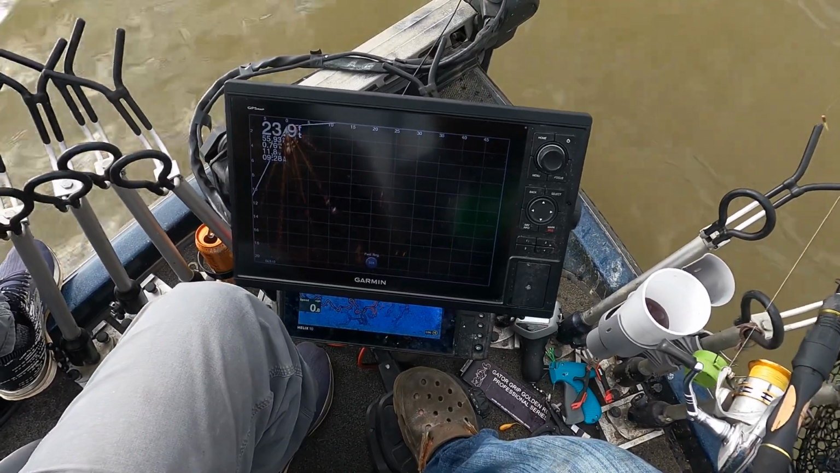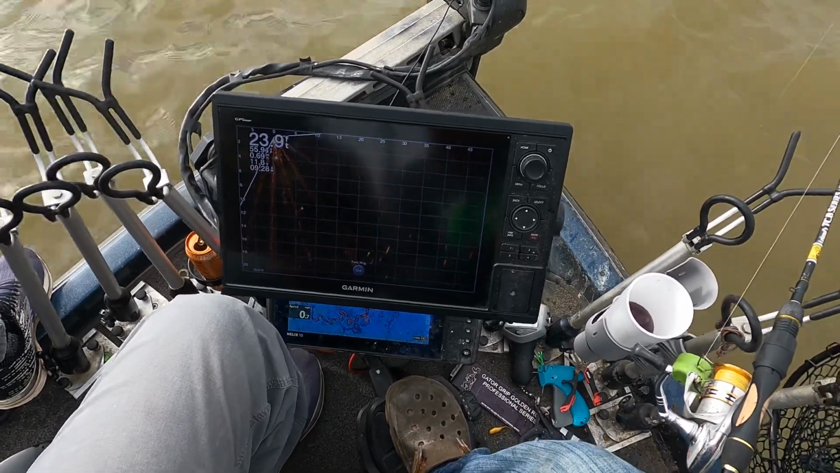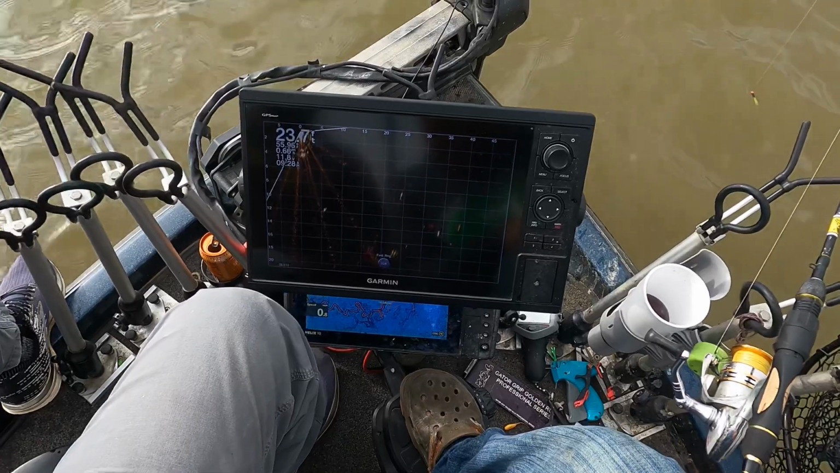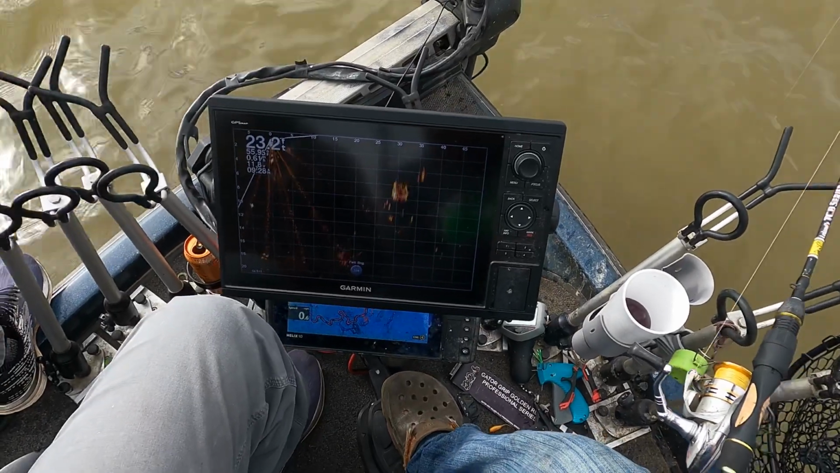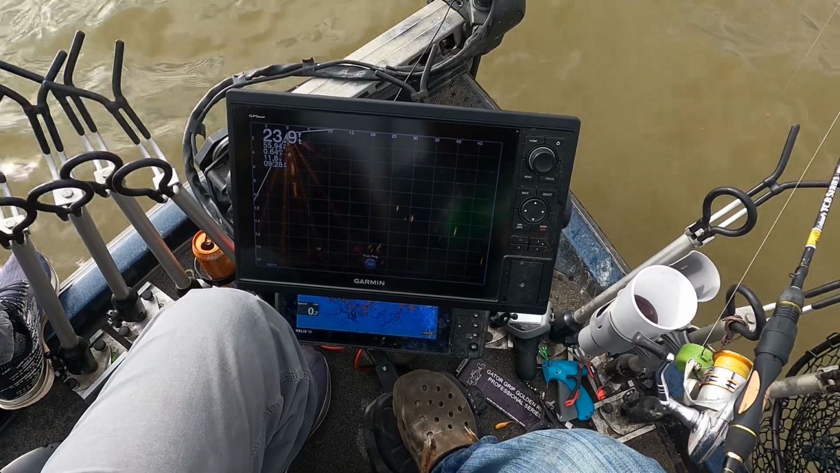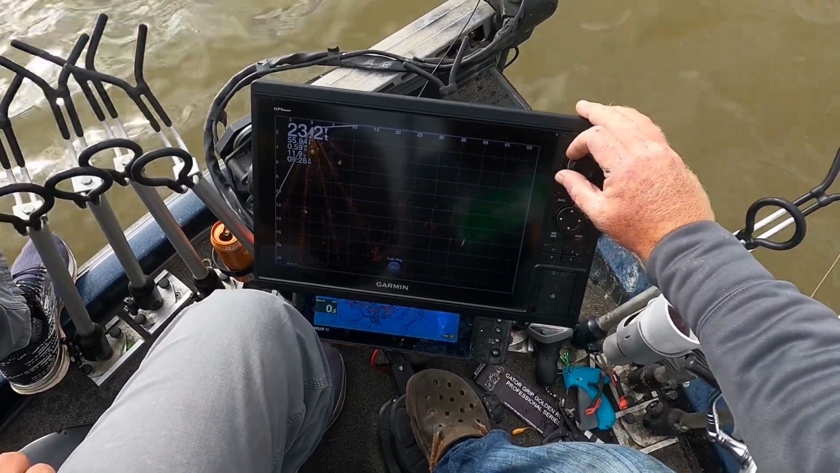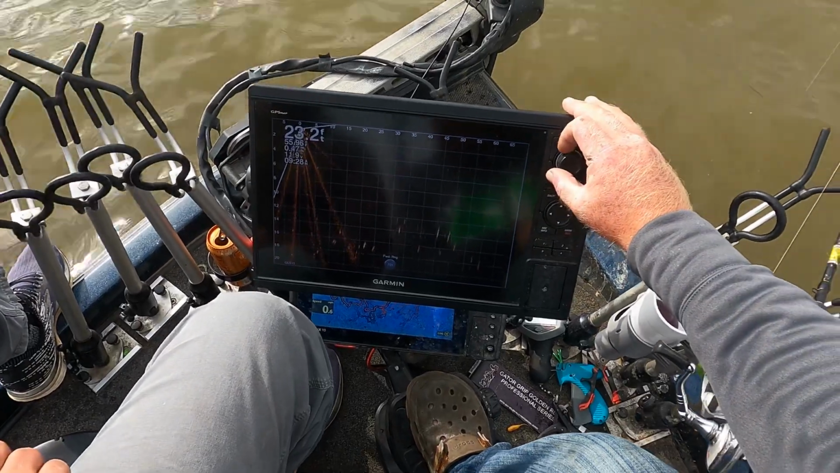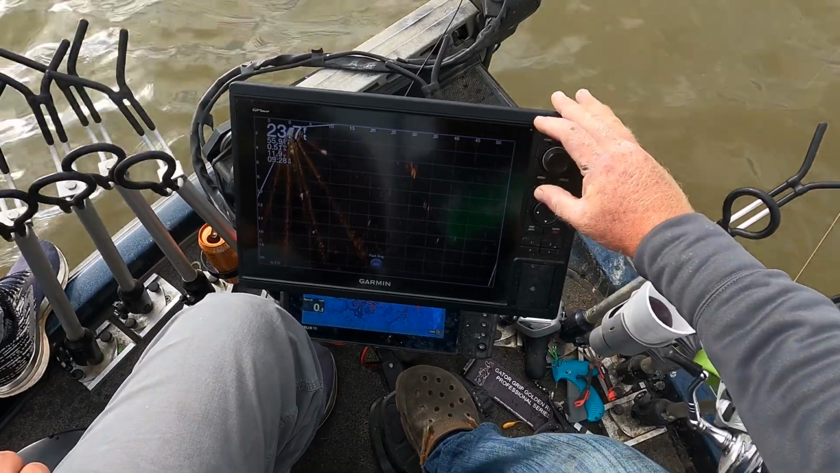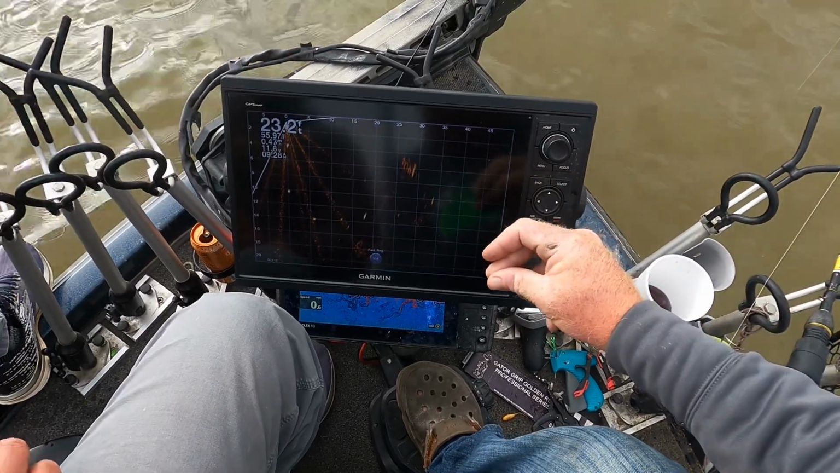Since I run mine at 50, you've got to be a little bit quicker getting the boat slowed down than when Patrick's running at 70 or 80. He's got more time than I do to get lined up and get settled in and get ready to make a cast. I wish that I ran mine a little further, but I've run it at 50 for so long that whenever I see it out here at 45 or 50, that fish, I know what it is.